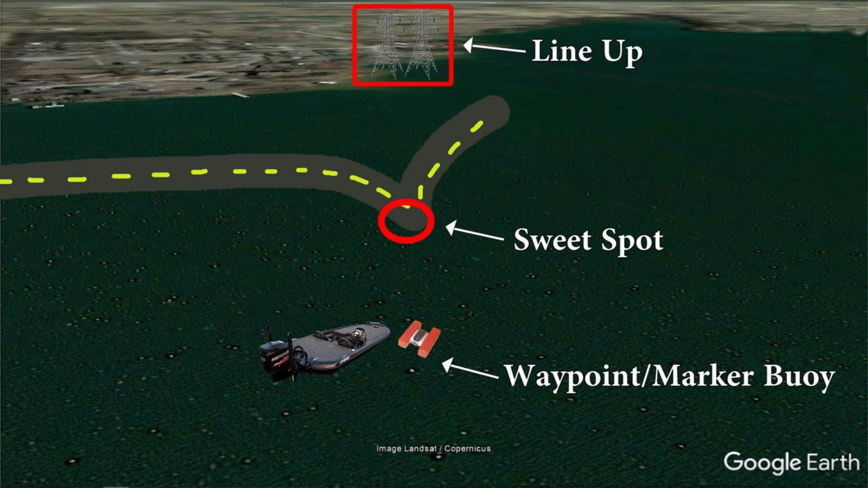So once I get that fish in the boat and I get ready to make my next cast, I'll put the nose of my boat back on that waypoint or right up by that marker buoy, and then I'm going to find my lineup on the bank and cast directly at that landmark. In this case, I would be casting right at those electrical towers. When I do this, I give myself a really good chance of hitting that sweet spot every time and keeping my bait in productive water as long as possible.